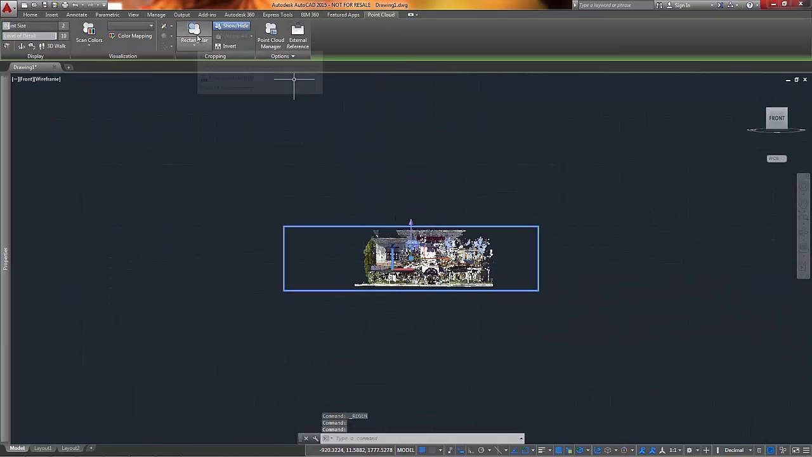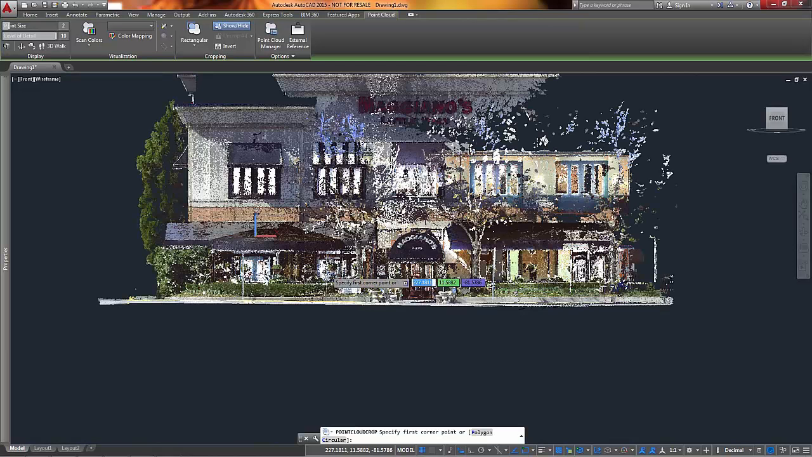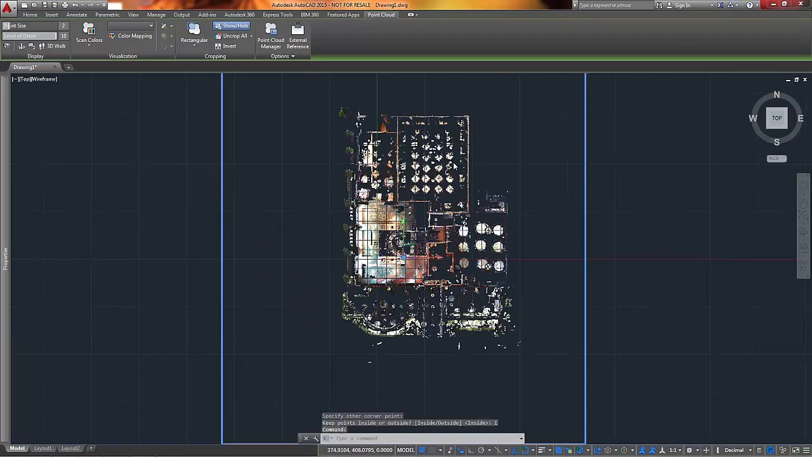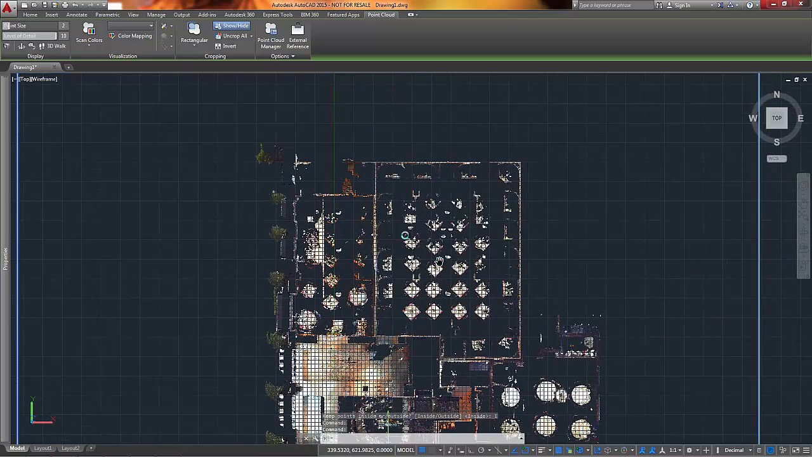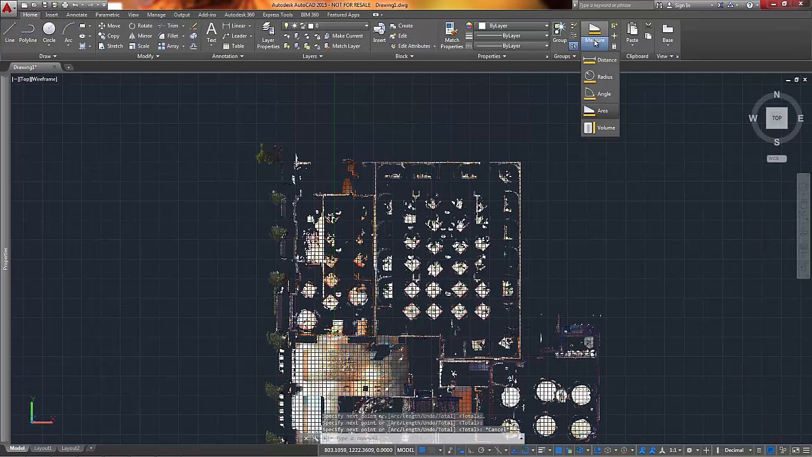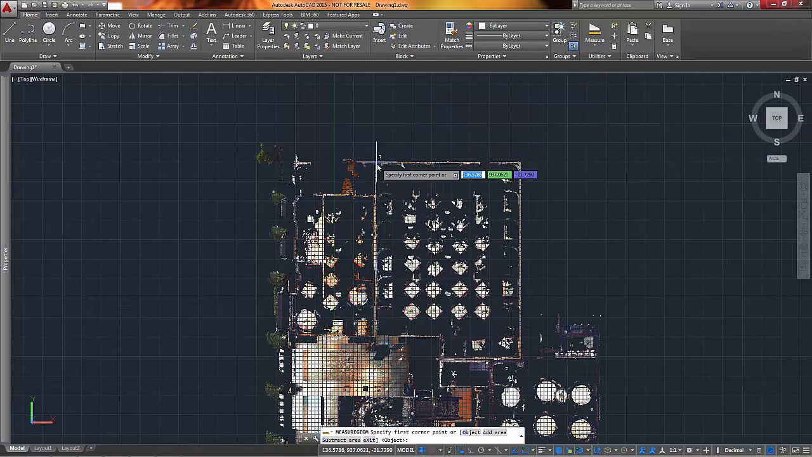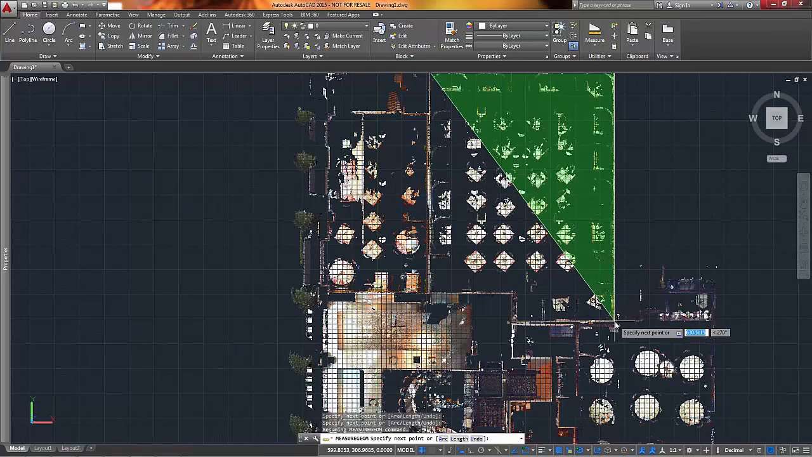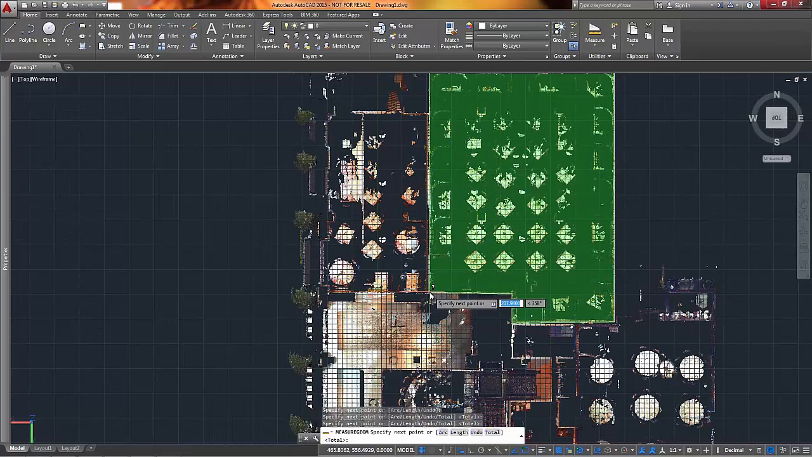Looking at the point cloud from the front view, I'm going to create a section to view the building floor plan. Here I can trace the data with lines to create an as-built floor plan of the building, or take measurements of the space for planning and estimation purposes.